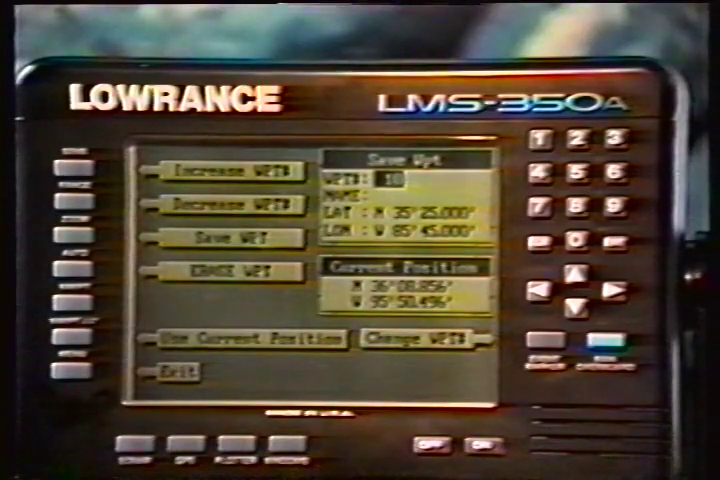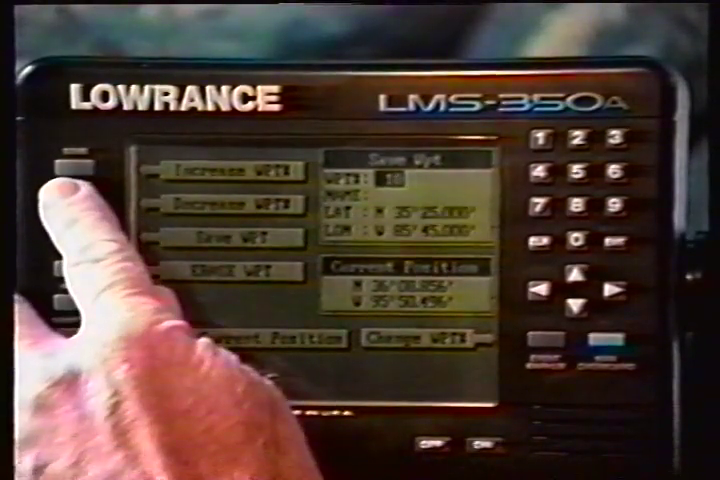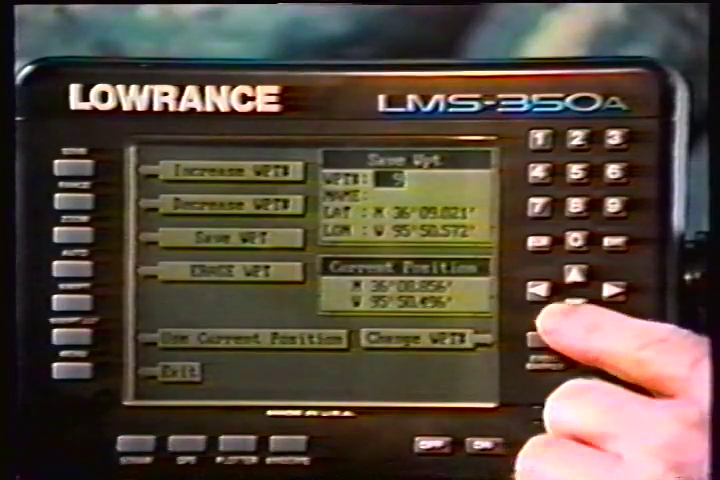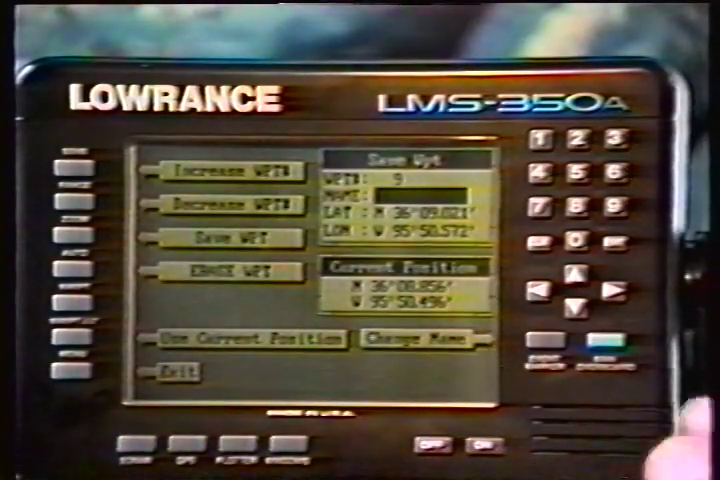To assign a name to a waypoint, first press the key next to the Increase Waypoint or Decrease Waypoint label to move through the list of waypoints. When the desired waypoint appears in the window, press the down arrow key until the black box moves to the Name position. Now press the key next to the Change Name label.